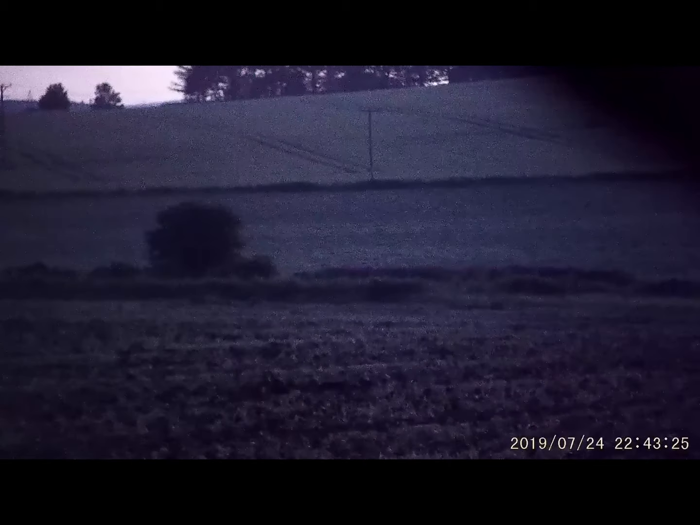Once it gets darker, we'll switch to black and white mode and switch on the illuminator and have a look at the same area in black and white. It's now 11:03 and in colour mode there's simply not enough light to give a reasonable image. So we're going to switch to black and white mode. Okay, we're now in black and white mode and you can see we're getting a reasonable picture.